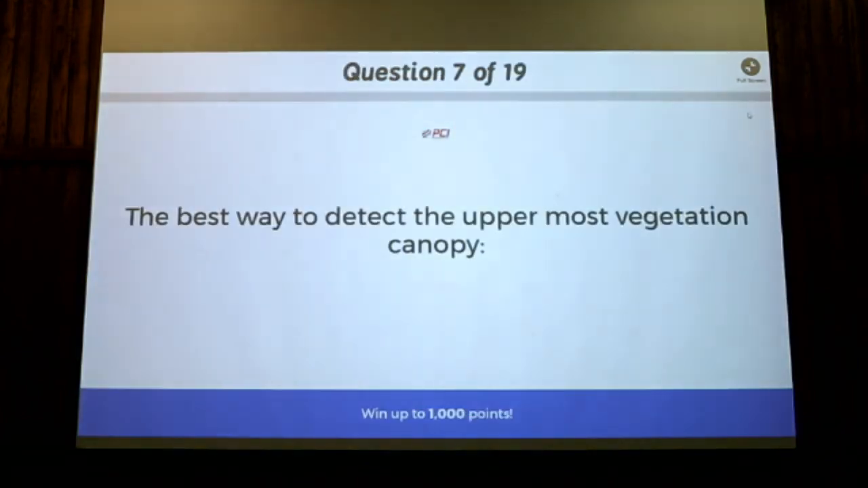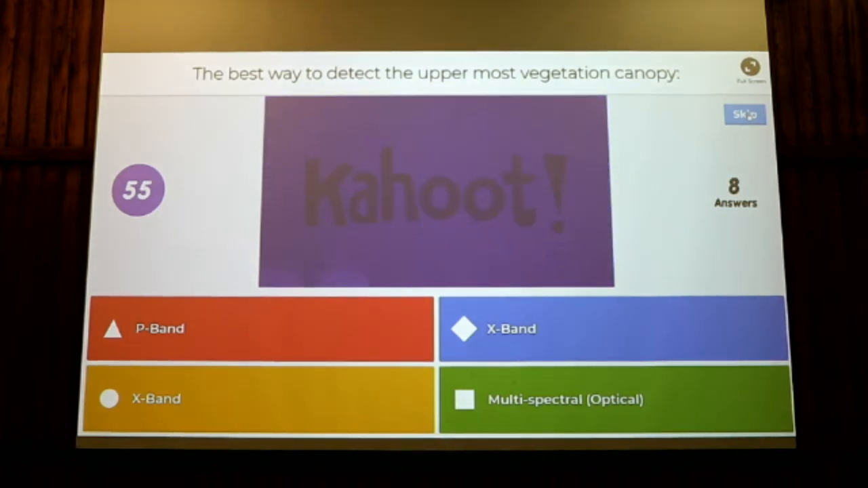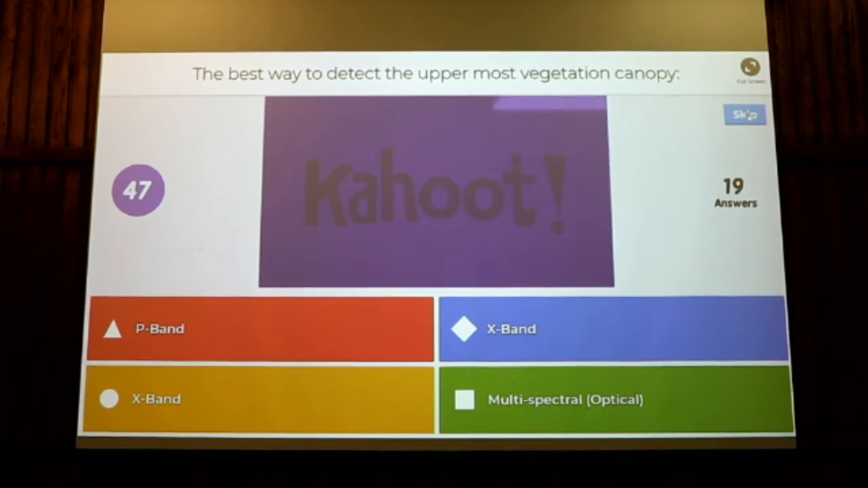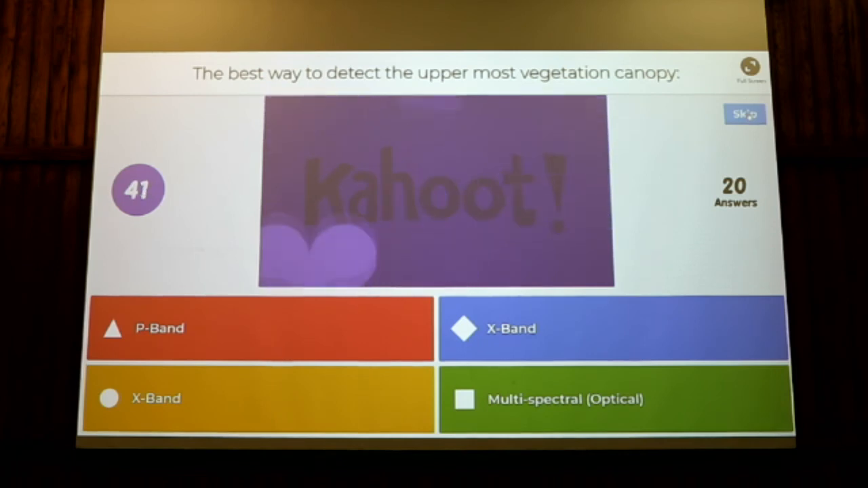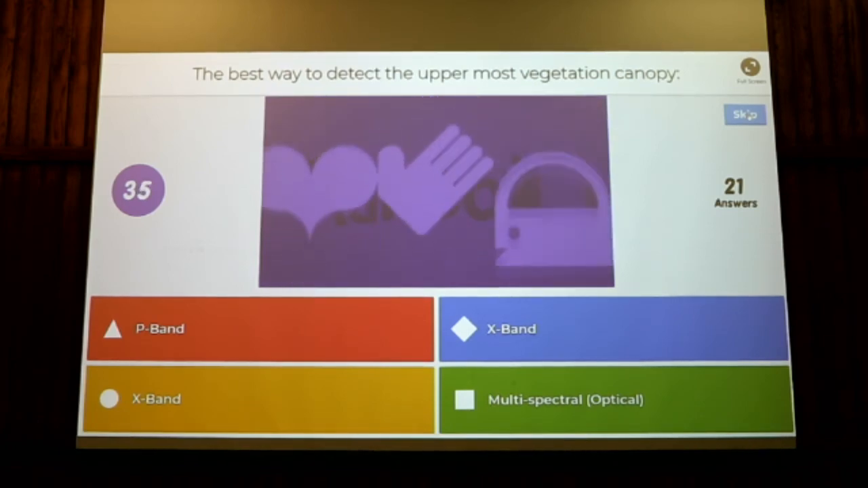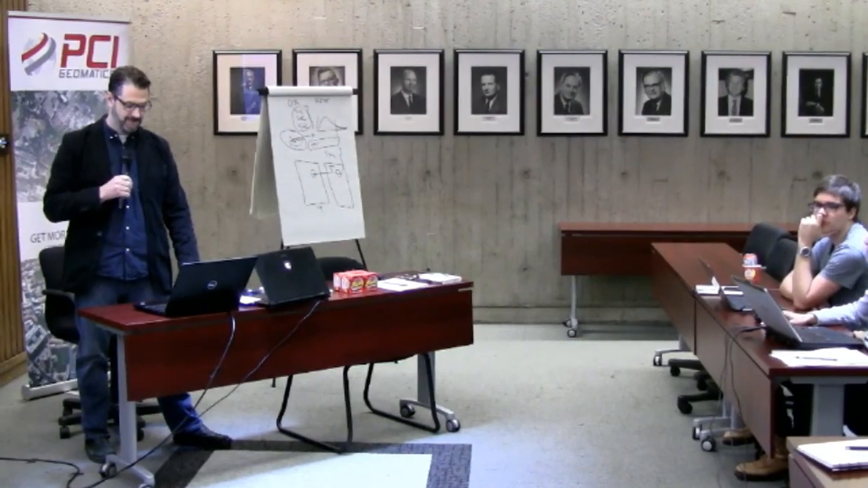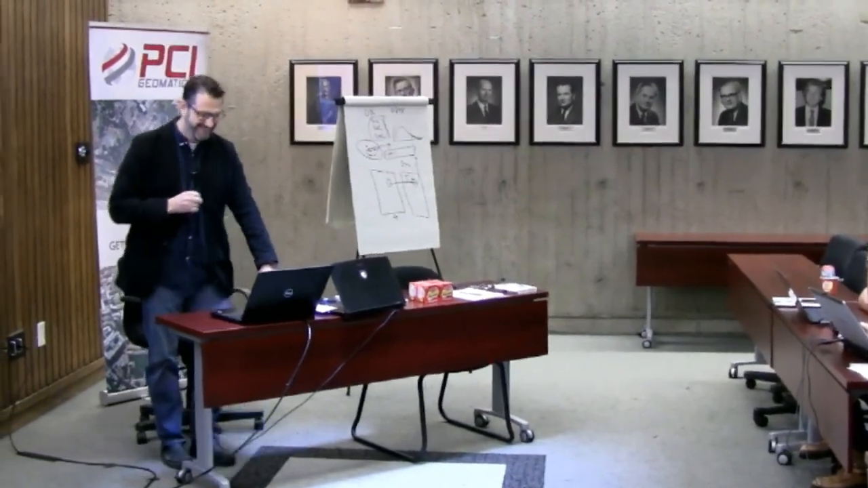All right. The best way to detect the uppermost vegetation canopy. P-band, X-band. Oh, that should be something else. X-band again, multispectral. What is the best way to detect the uppermost vegetation in the canopy? That's a typo. Two more people. Need more too, one more. Someone's really waiting, like this is a trick question. Oh, there we go, okay.